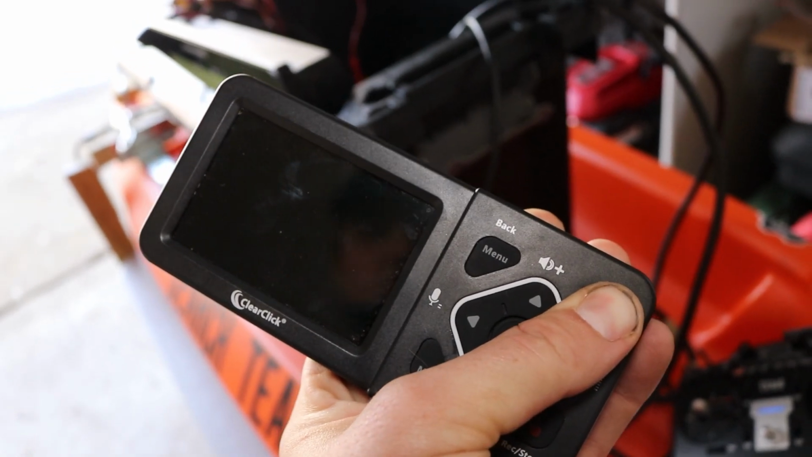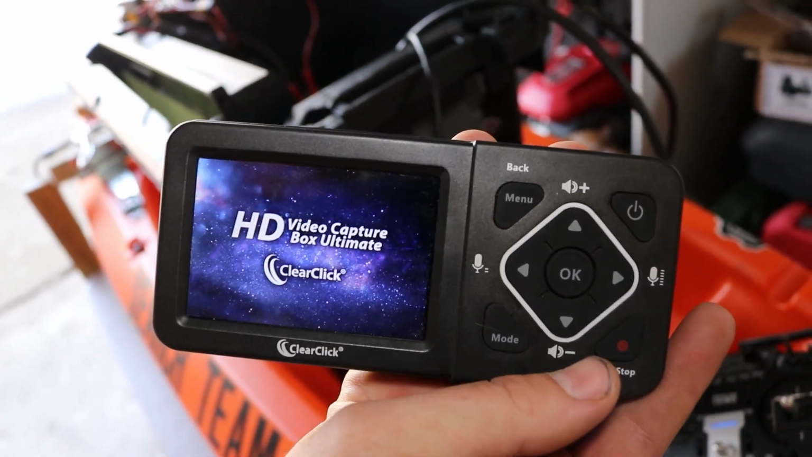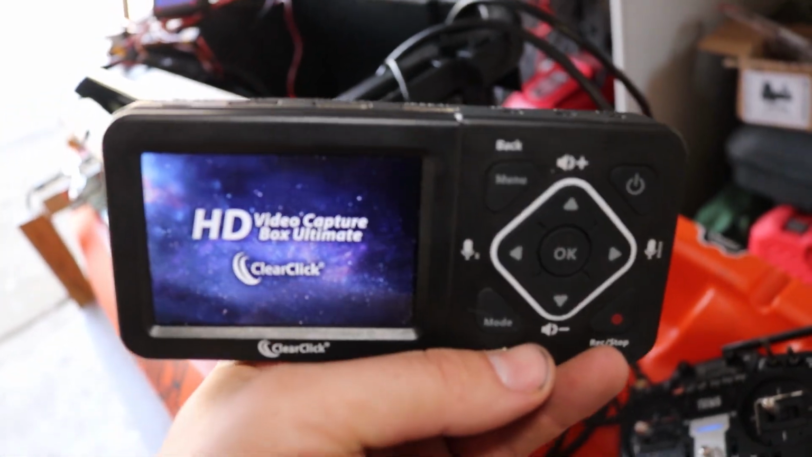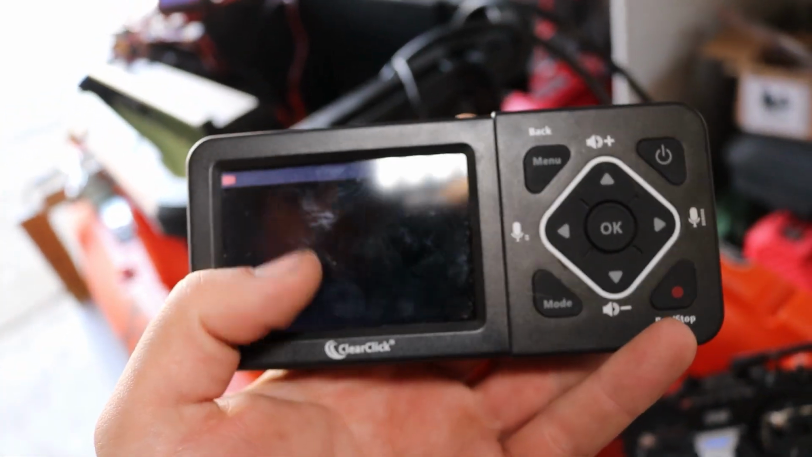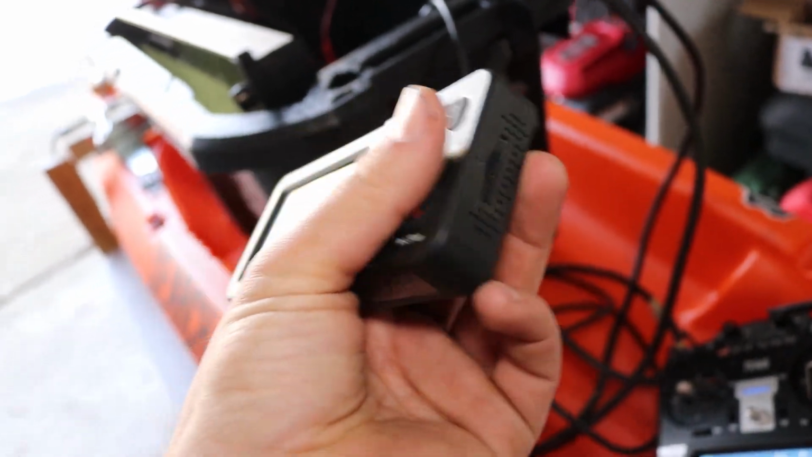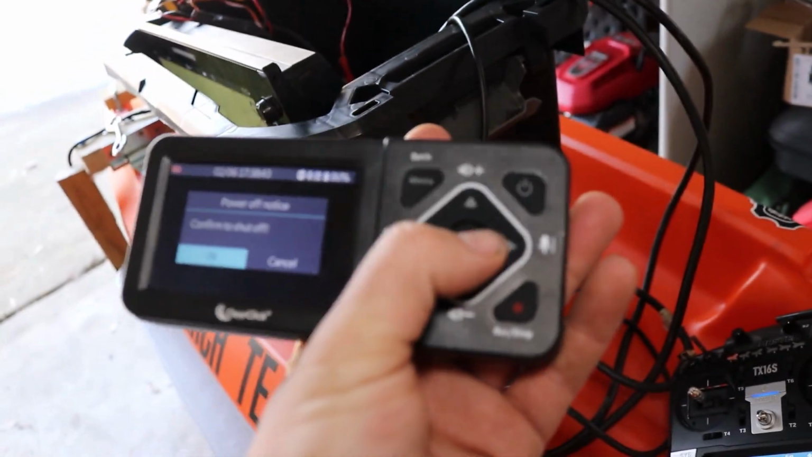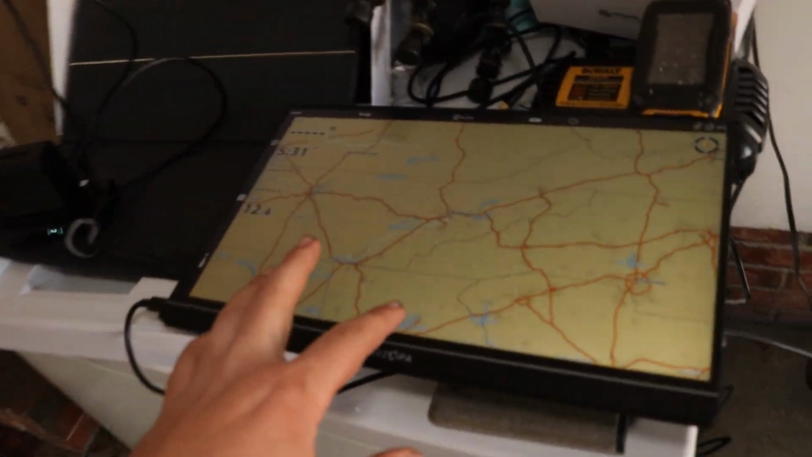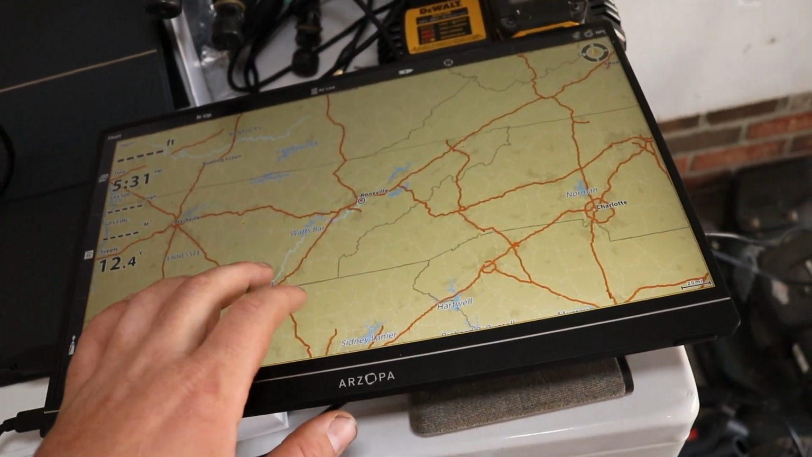I think it was a little bit under $200, which I know is a lot of money. It's more than I wanted to pay, but it works out really well, and you can actually see what you're recording on this screen. So that's really cool, and that's worked out great for us. So that'll go between the transmitter, so I can record that and send the signal back to this screen on the shore.